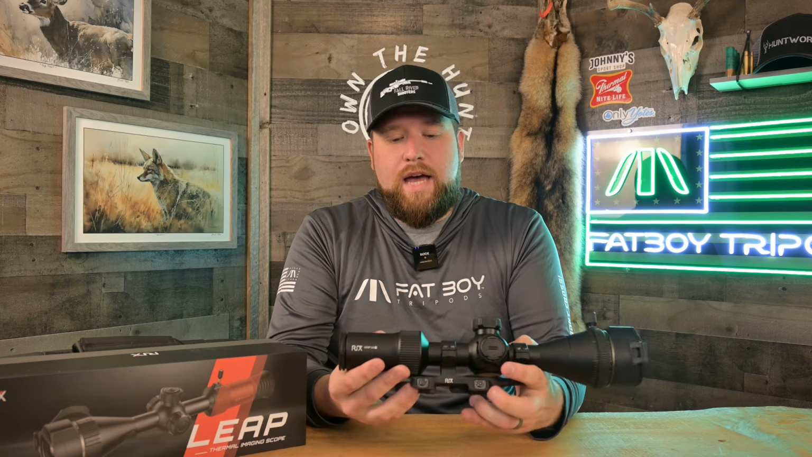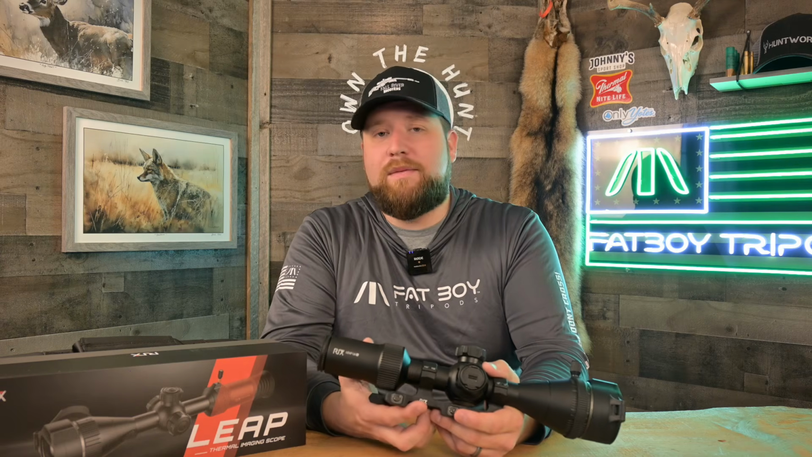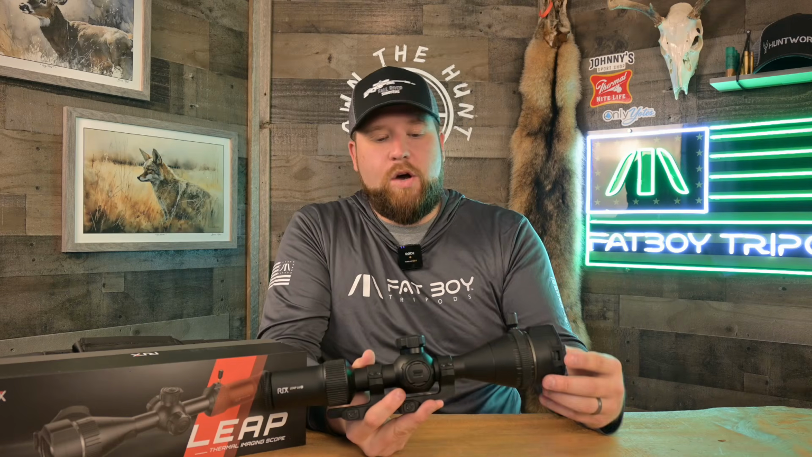Guys, aside from all of that, this scope is solid. It's extremely well built. You have your laser rangefinder. I think I forgot to mention, I don't know how I forgot to mention this, you get ballistic calculation with this scope. I guess I forgot to mention it because pretty much everything now with a built-in laser rangefinder is going to get ballistic calculation. This scope is no exception.